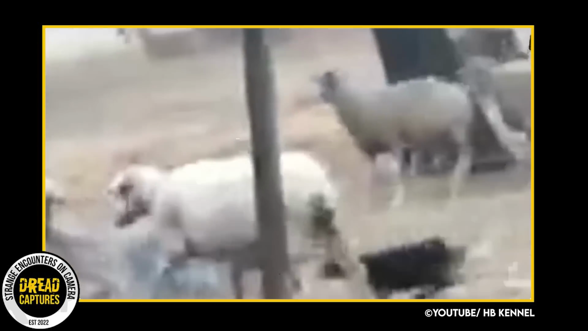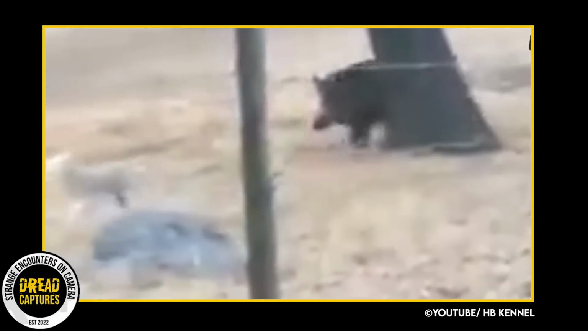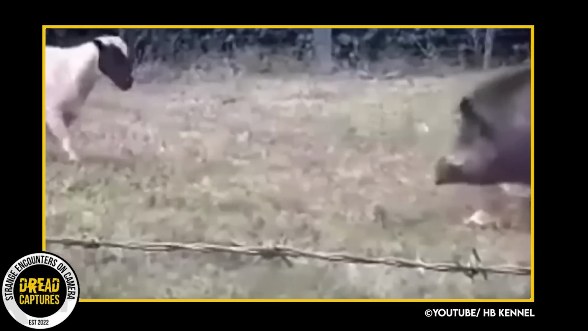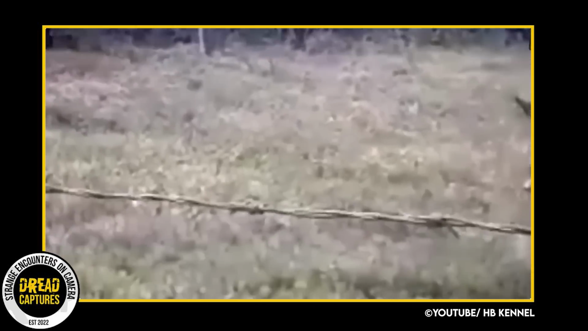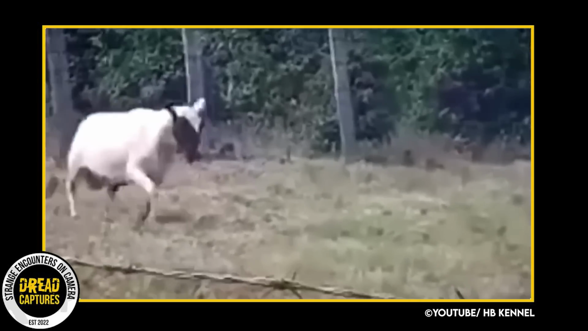Wild boars are omnivorous, so they do eat meat. Generally not as large as a sheep, but you never know. Funny enough, the farmer said there was a sheepdog in the enclosure, but he didn't want any part of this big pig. As we watch, the boar chases the sheep back and forth, until the ram steps in to stick up for the flock.